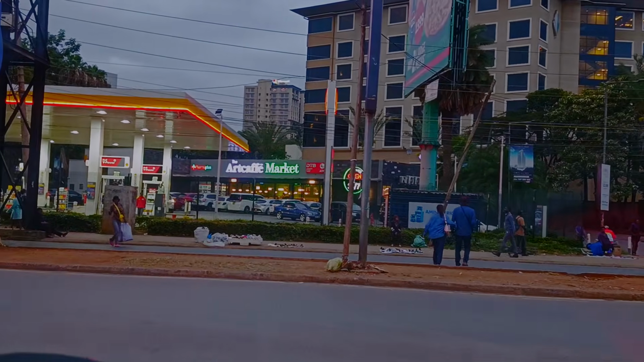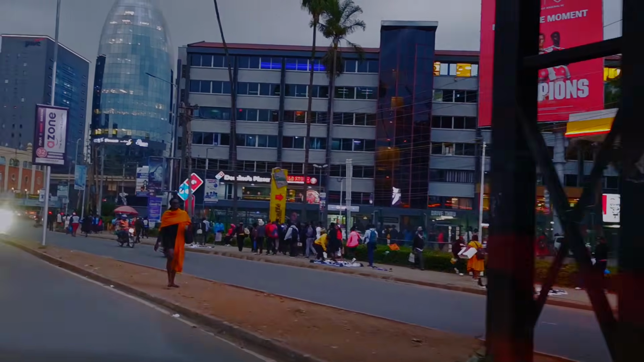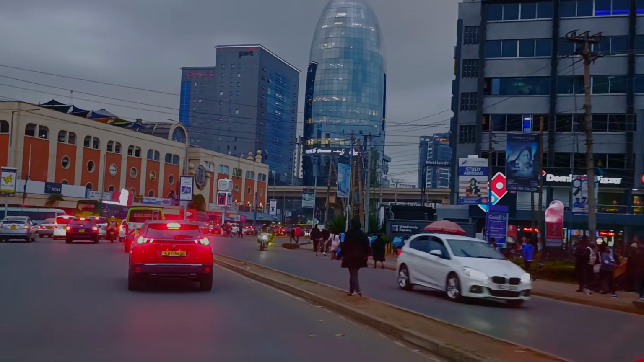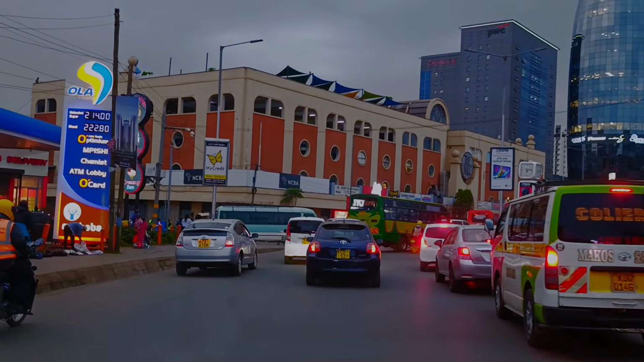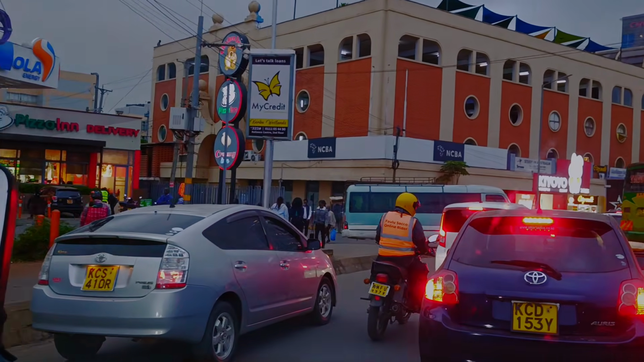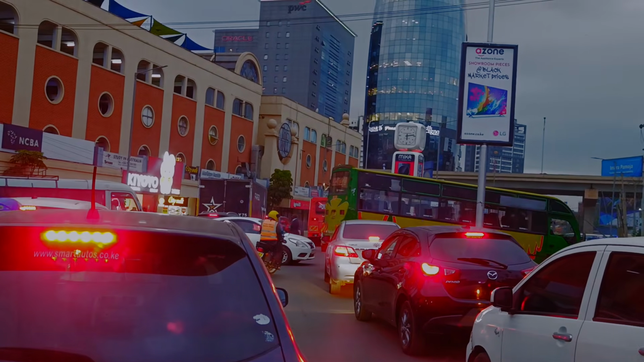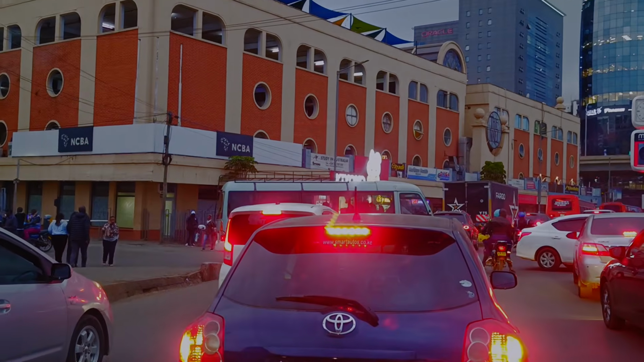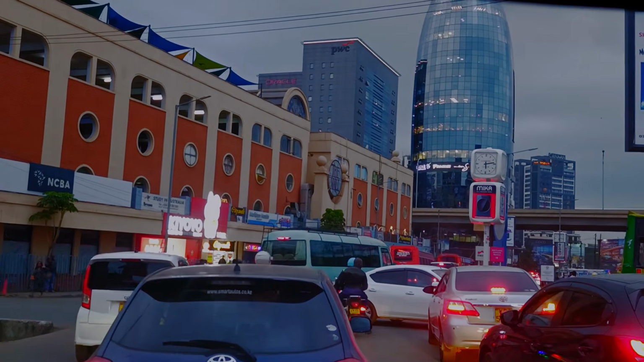So right ahead there you can see we have Sankara Hotel, that big building, and then I've taken a turn. This is the Ring Road. To the right there is the Westlands Square, and then that building to the left, which is orange and cream, is the mall building. Right ahead is One Africa building, and then far ahead you can see actually is the PwC building too, right? Amazing scenes. Very, very amazing scenes as you can see.